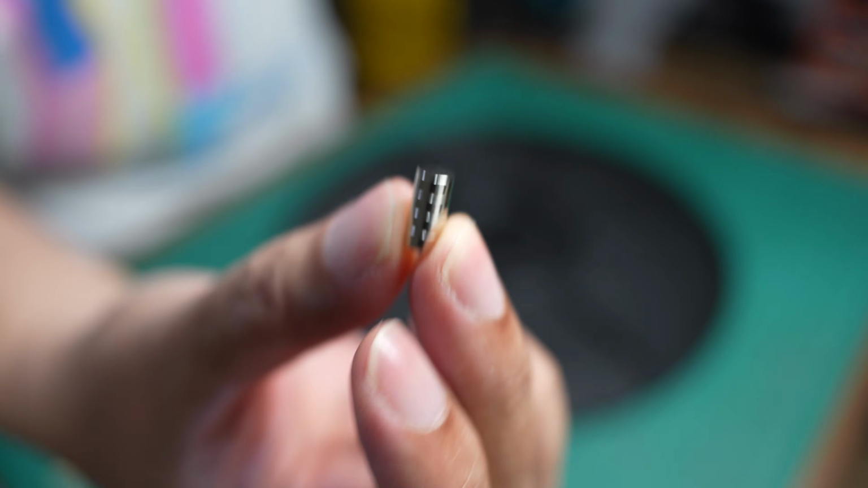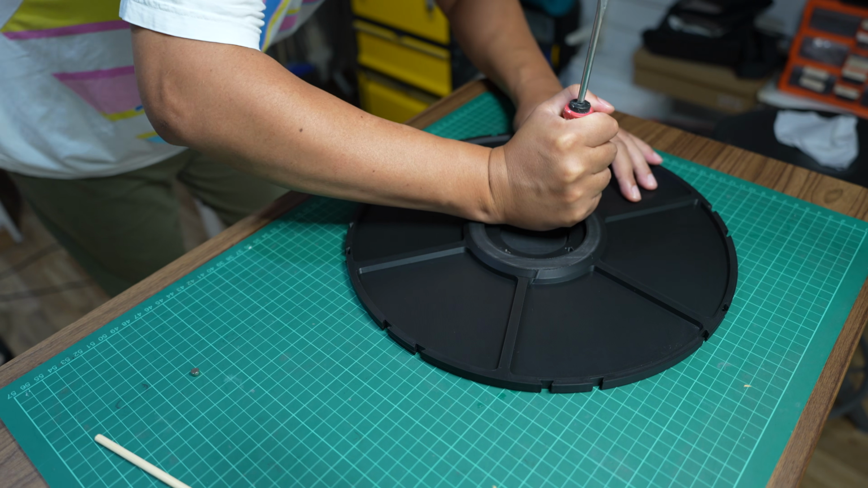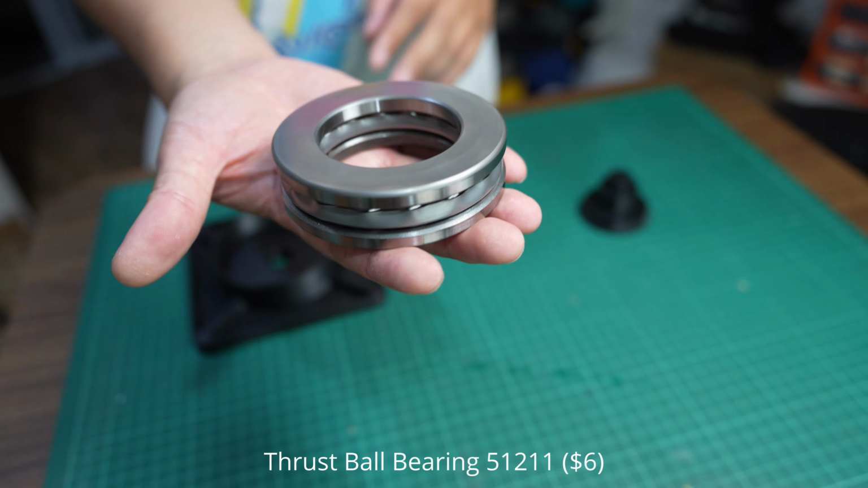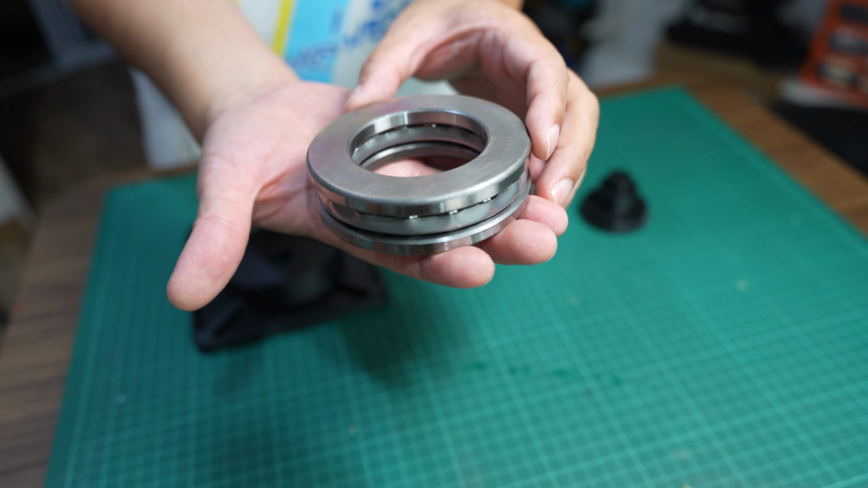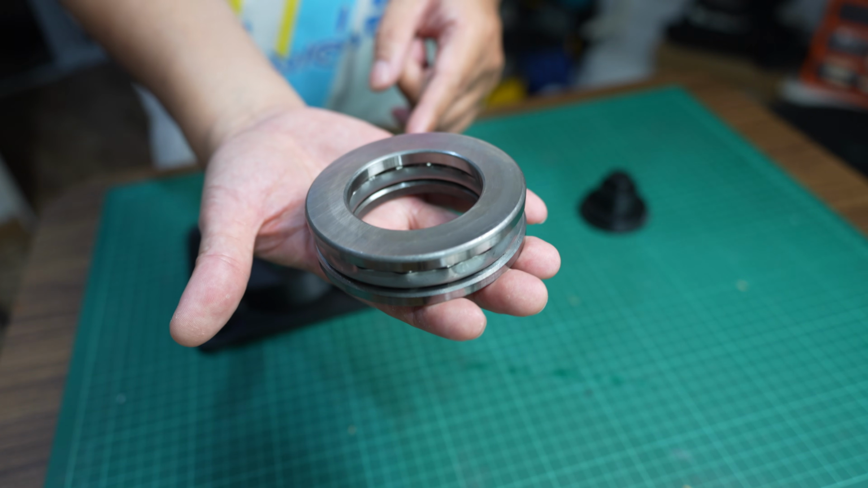This is a 6 by 3 millimeter magnetic thrust ball bearing. This one costs only $6 US. So if you buy a regular radial bearing, it's going to cost you a lot more than this.